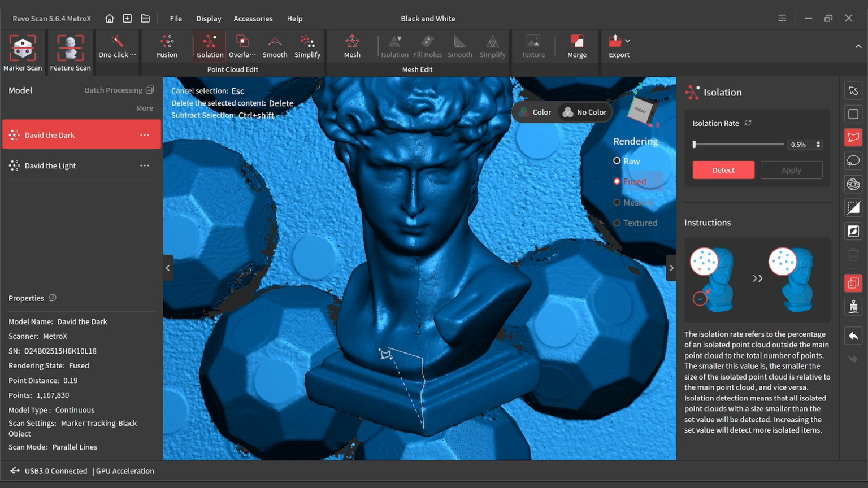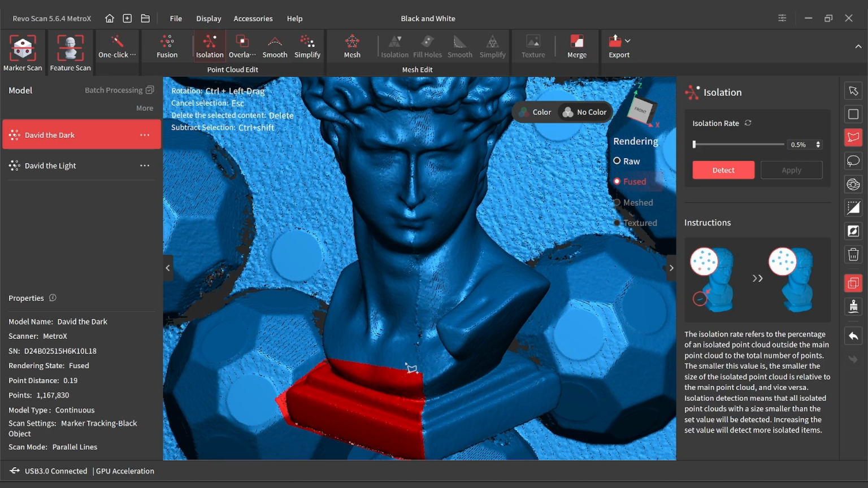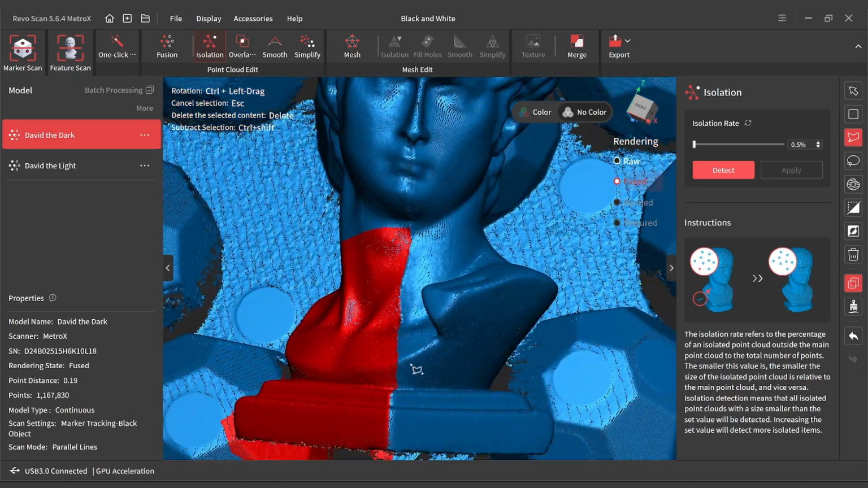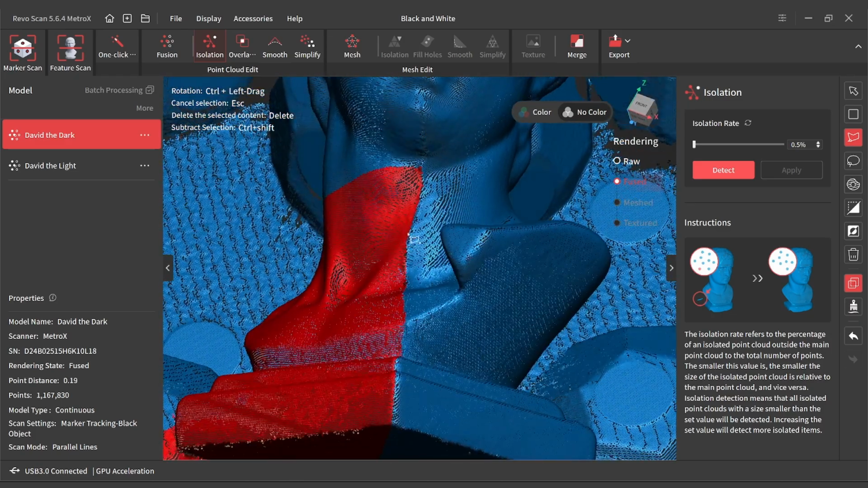I'll stay on that seam as much as I can. It's okay if we're not 100% perfect, but I want to try and keep as much of it as possible. Also, I should probably come in a little bit.